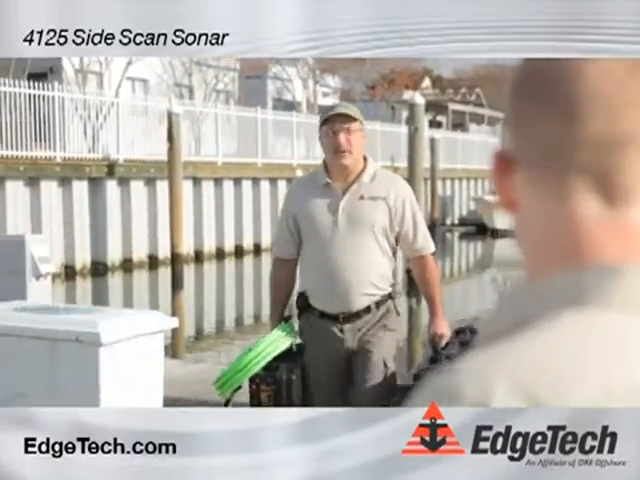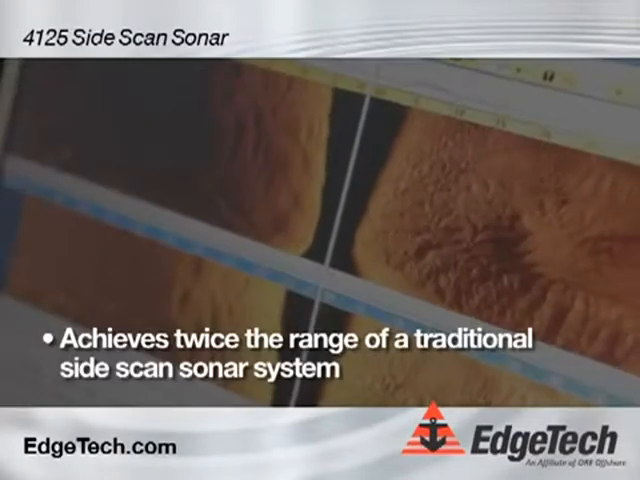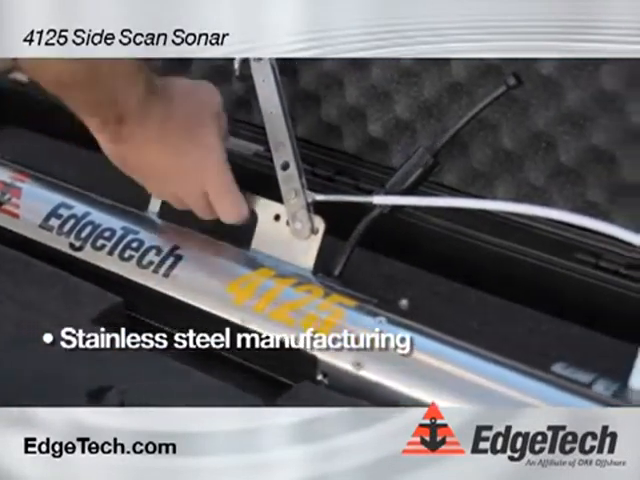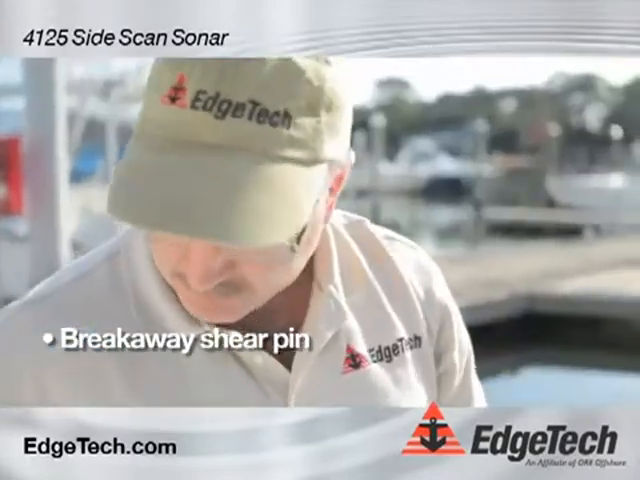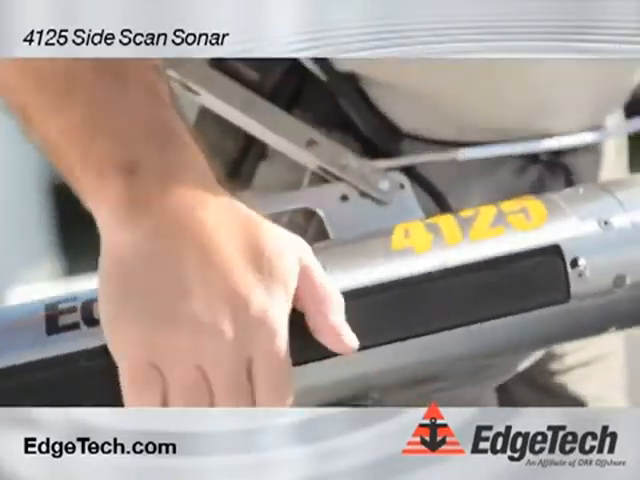Hi, my name is Rob Morris from EdgeTech. This is the 4125 side scan sonar system. This is an ultra high resolution dual simultaneous system that uses chirp technology. Comes manufactured of all stainless steel for low maintenance. It has a breakaway shear pin. In the event that the towfish strikes something on the bottom, it'll break the shear pin and tow from the back to get it off some kind of a snag.